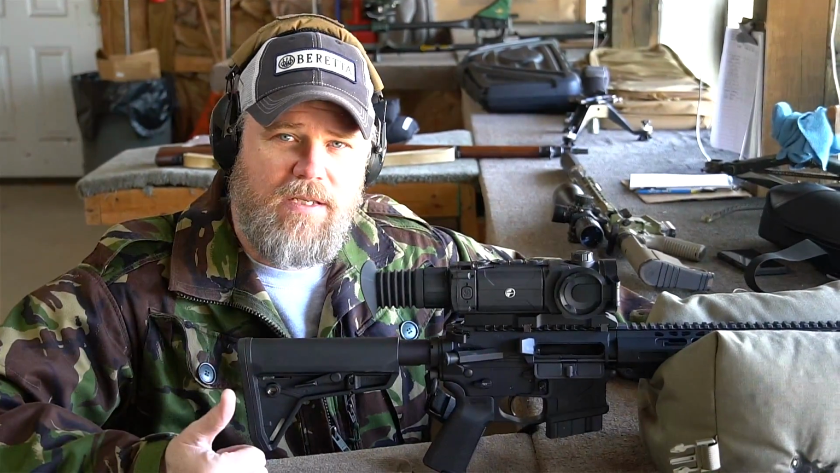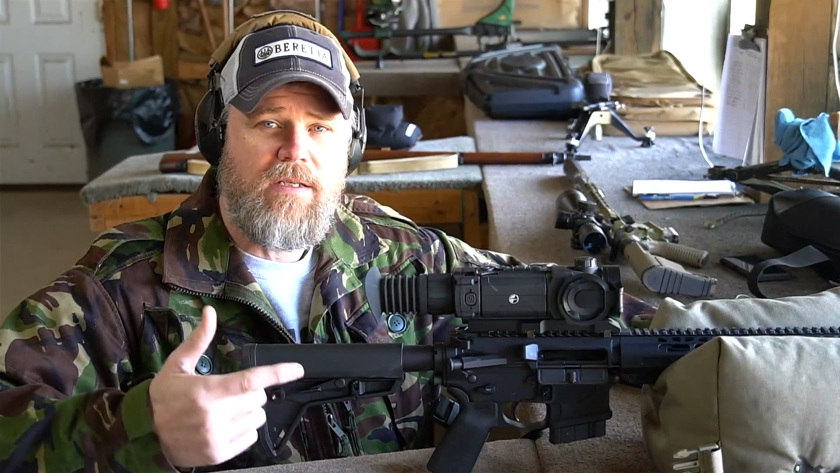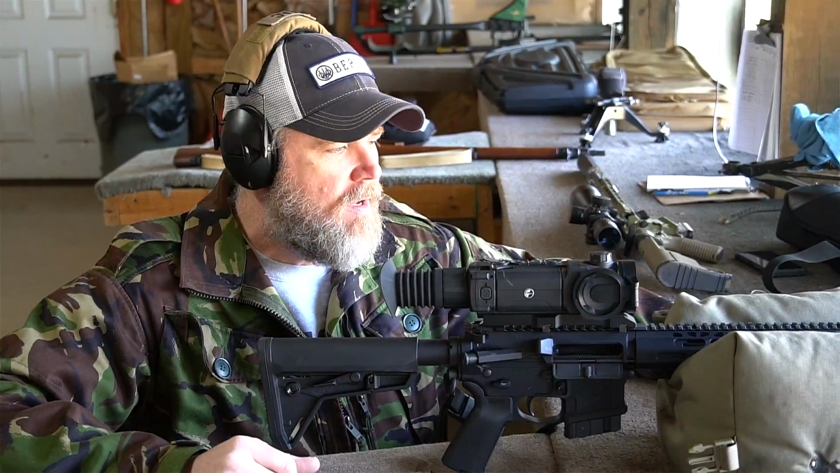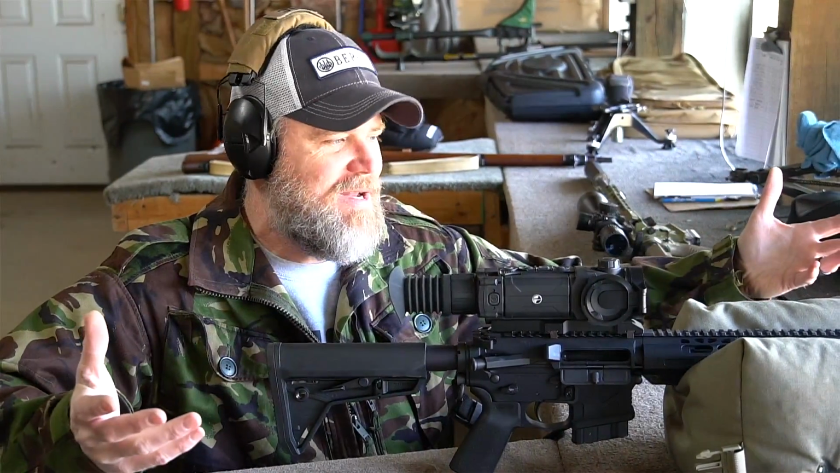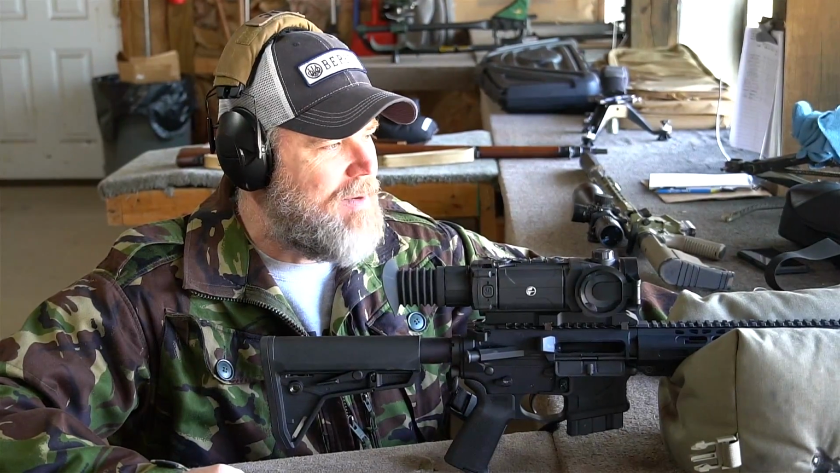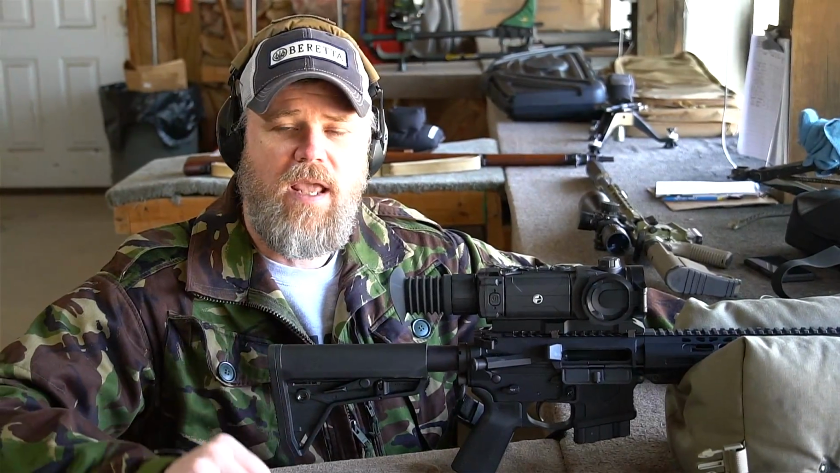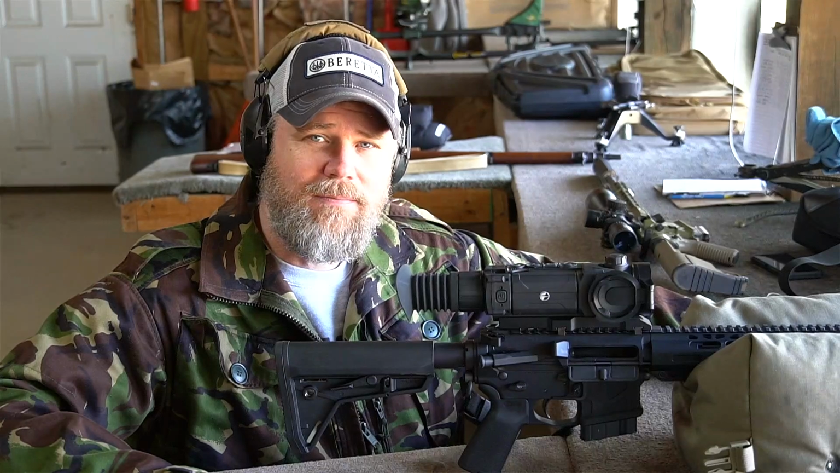I'm a big fan of the 6.5 Grendel. And the other rifle, the F4 that we use for daylight hunting, is a 6.5 Creedmoor. So both rifles are 6.5. One just has a little bit more power than the other one, the more powerful being the Creedmoor. And they both make for extremely great hunting firearms. So I'm gonna do some more shooting with this and play around with it and see if I can guess ranges and see if I can do holdovers and stuff with the reticles here. But then I wanna also show you guys the F4 rifle in 6.5 Creedmoor that we used for some daylight hunting.